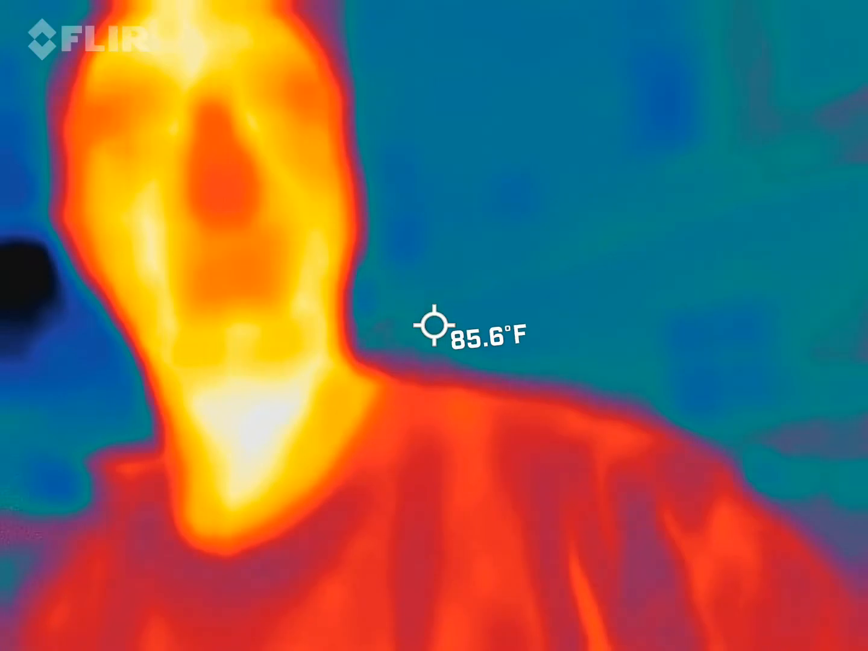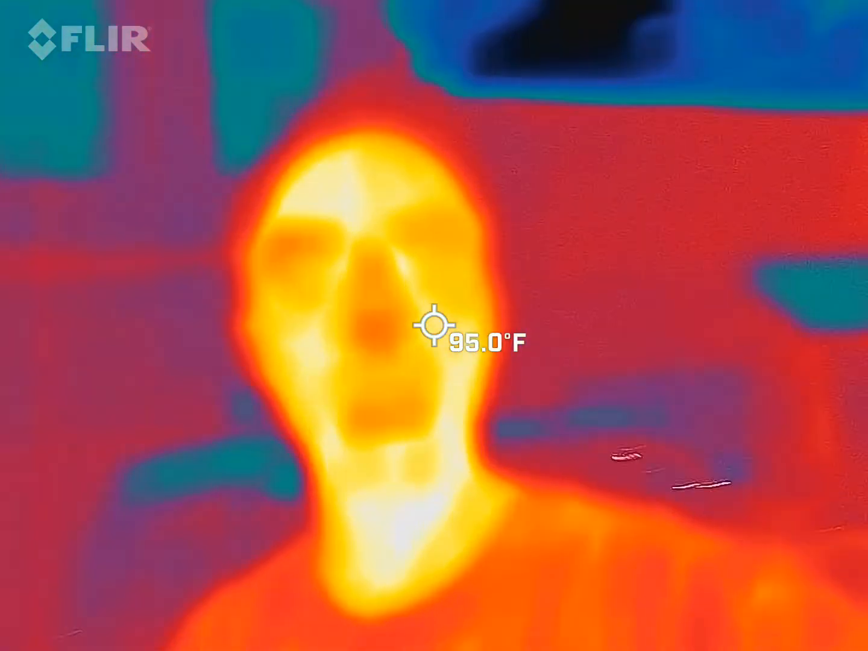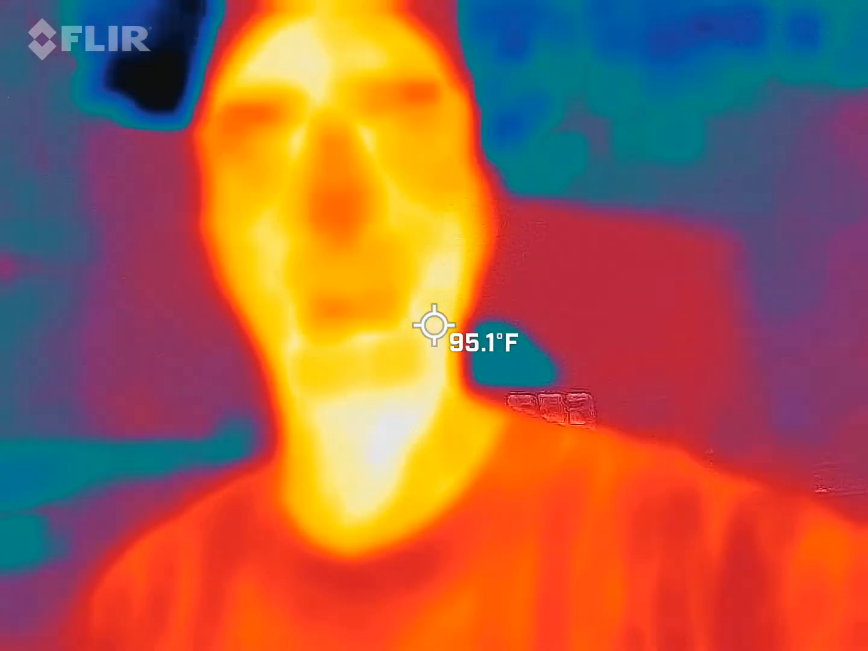Going. You guys can all see me in that camera, I hope. I should be orange, red, and yellow. That means I'm not a ghost. I'm the warmest thing inside the picture. Everything around me should be somewhat blue or black.